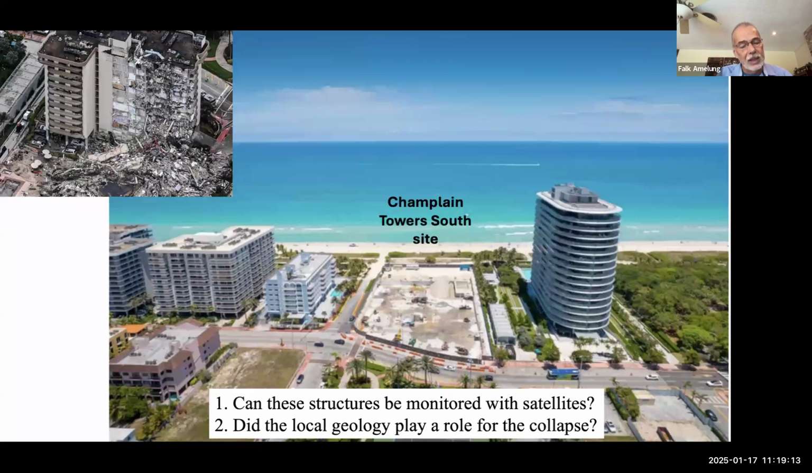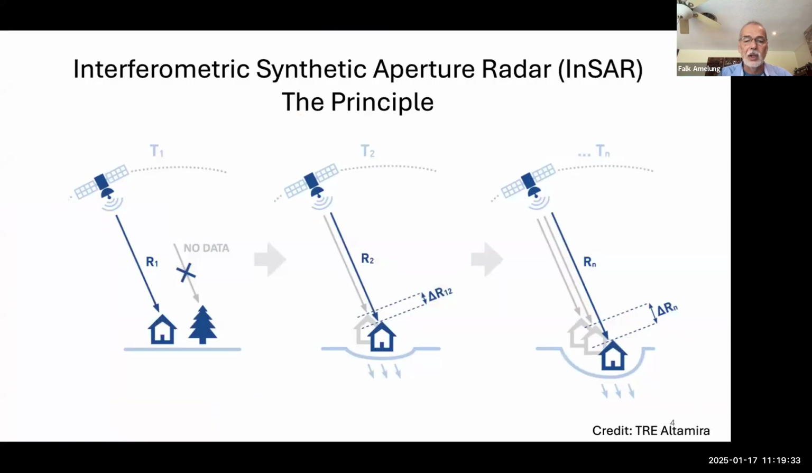The collapse itself, for those who are not aware of it, was just tragic. 98 people got killed. It was the result of poor maintenance. They knew they had to do repairs, but they didn't have the money, so it didn't happen. It's really very tragic.